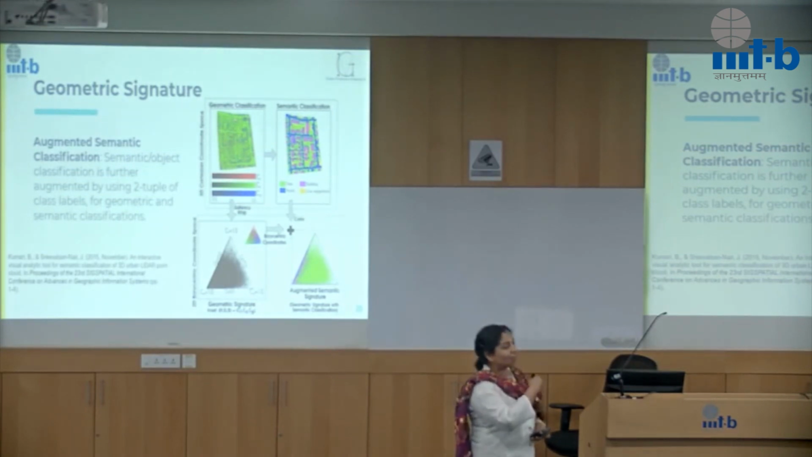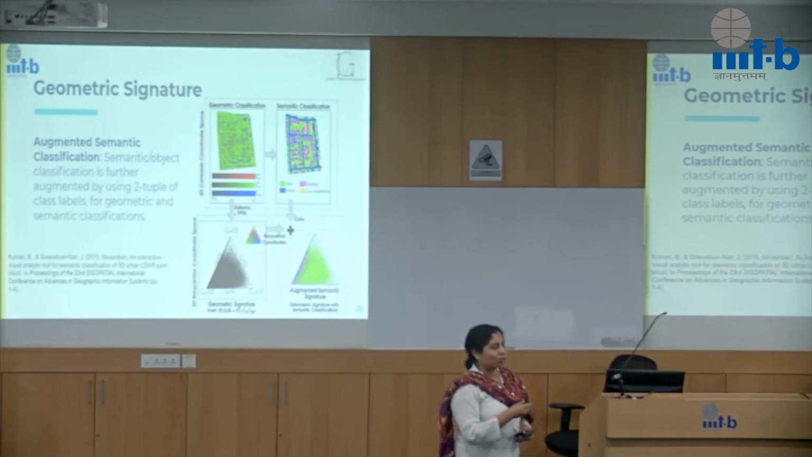Most of the methods that we have done, we have used geometric classification in a big way because we feel that if that is what is capturing the signature of a point, it is capable of doing more than just sitting in a feature vector for semantic classification. So that has been sort of the crux of most of the work that we have done.